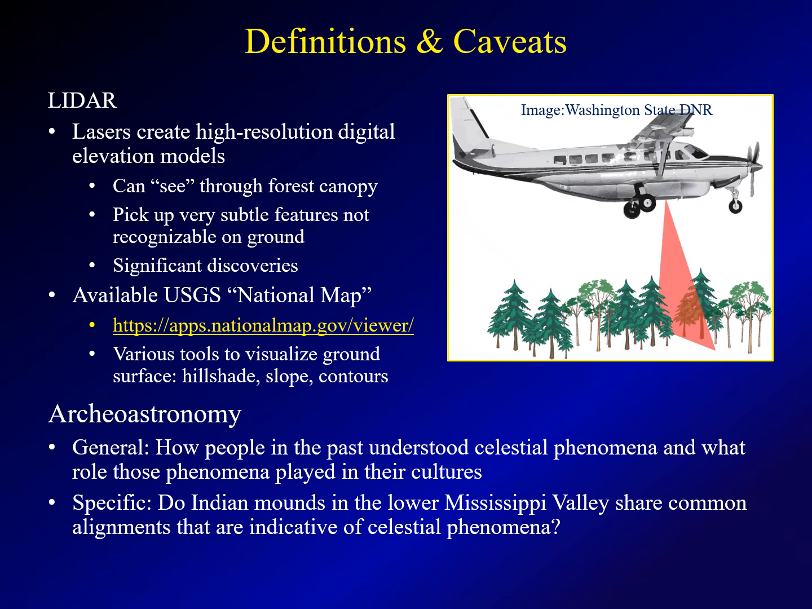Lidar across most of the United States is available on the U.S. Geological Survey's national map. I've put a link to it here. The map has various tools for visualizing the ground surface.